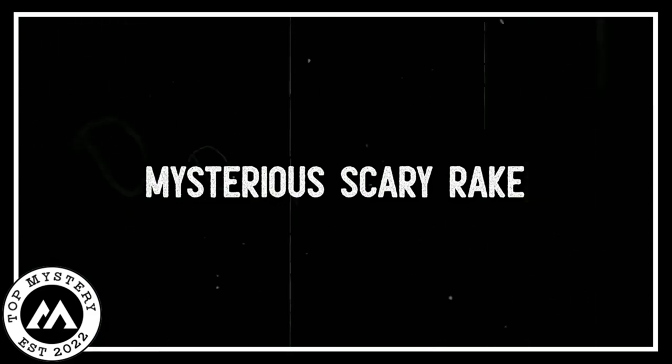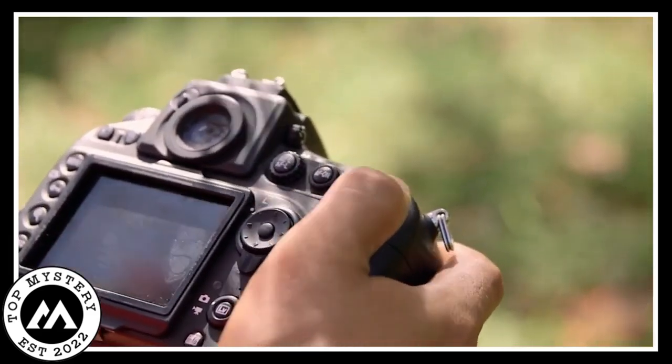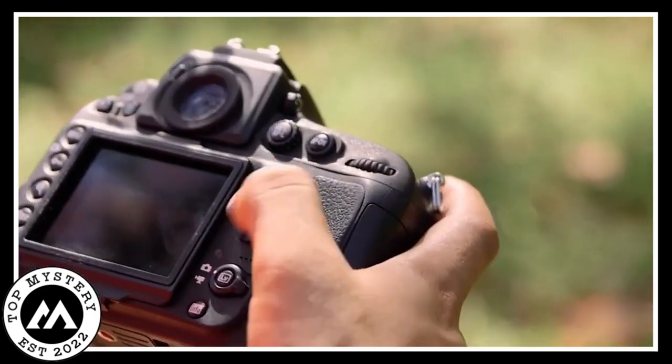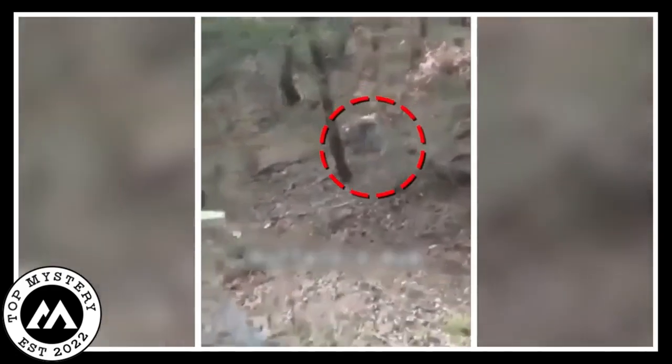Mysterious scary rake. In a calm, peaceful timber, a man carefully set up his camera without knowing something spooky was about to happen. The camera recorded a really creepy moment, a scary video that kept people on the edge of their seats. What was that? While the camera was rolling, a mysterious figure came out of the dark, kind of like a nightmare. The creature moved slowly through the dark, and you could hear its creepy steps in the thick woods.